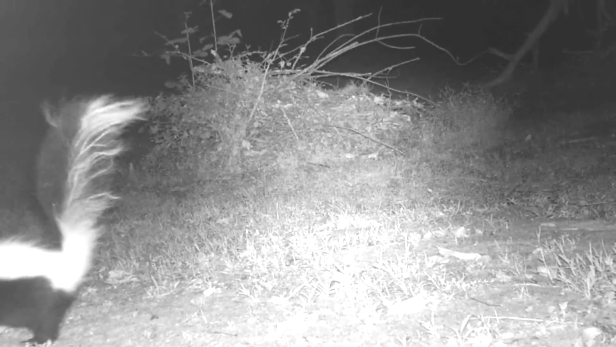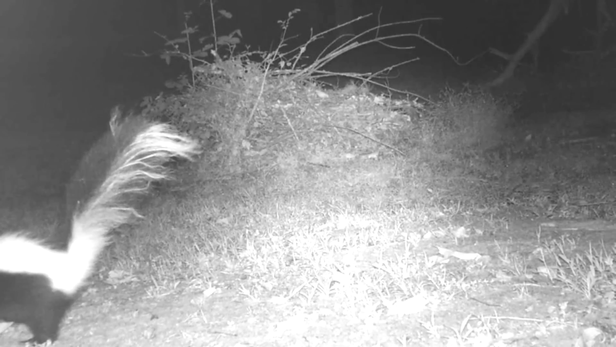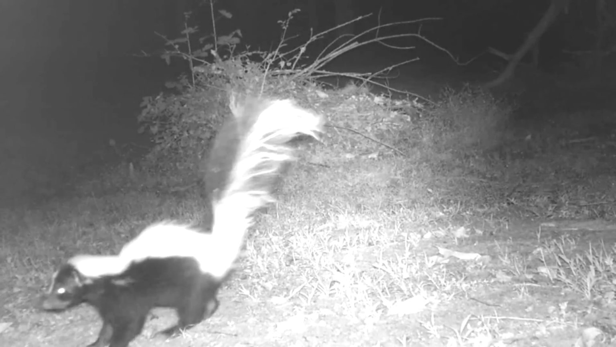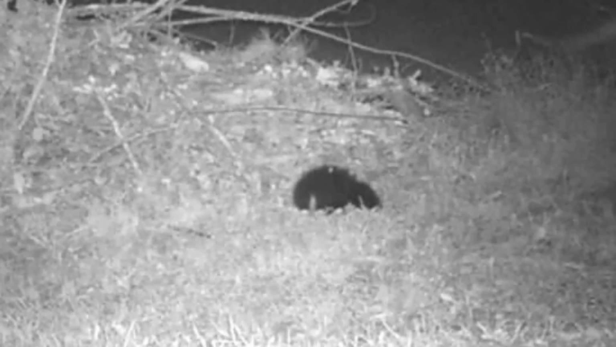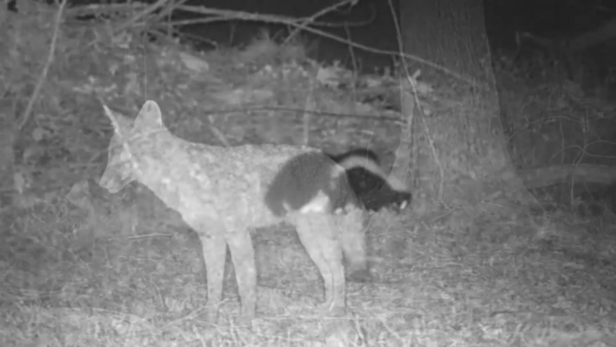Now, that looks like old Stripe. But that's what they're doing. Now here it looks like old Stripe is engaged with something. Something backed him off. He didn't want to have nothing to do with it, so he run off. Don't know what that was. That looks like Flat Top going back down in that hole. Old Bruiser's hole. They probably run Bruiser off.